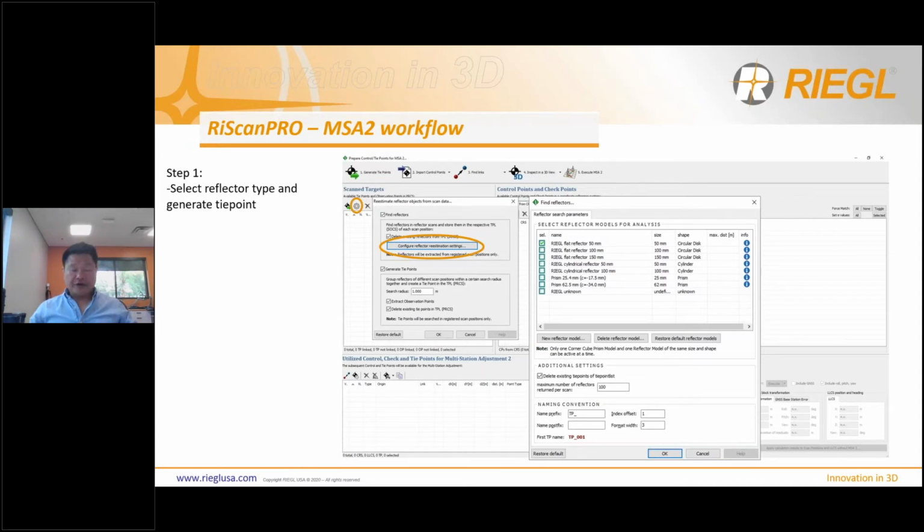For example, 1 through 10 uses a 50 millimeter, and 11 through 30 uses a 10 centimeter cylindrical reflective target. I highly recommend using the same type of target throughout the entire project. This reduces error, in case you forget which target holds which type of prism or target.